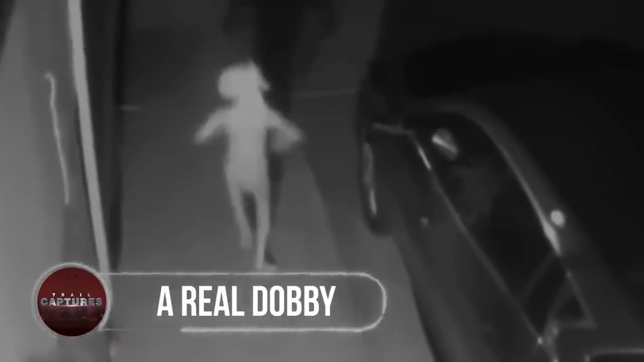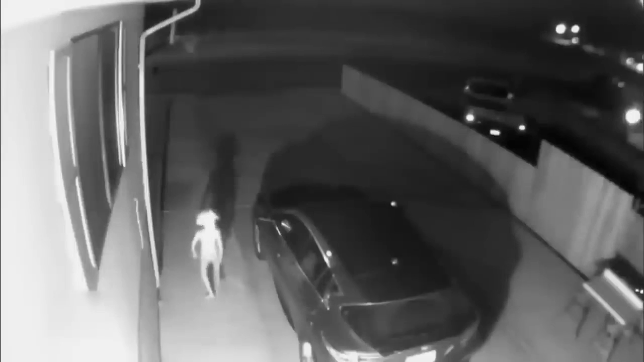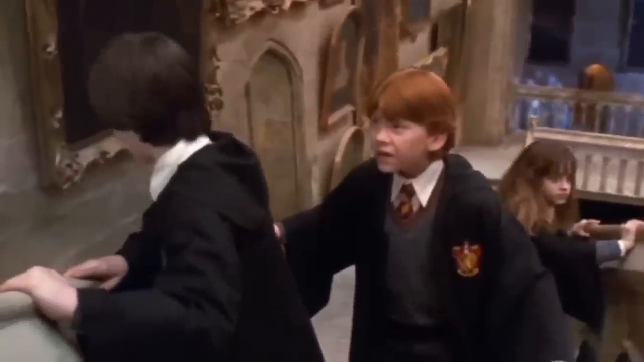A real Dobby. In this video, we come across a mysterious creature that strongly resembles Dobby, the beloved character from Harry Potter. It's quite exciting to think about the possibility of a hidden world of magic existing somewhere beyond our human understanding. The creature's bizarre movements, similar to a chicken dance, and thin legs make it evident that this is no ordinary human. While it's fun to entertain the idea of magical beings living among us, it's essential to remember that such sightings could be the result of various factors, like optical illusions or creative hoaxes.